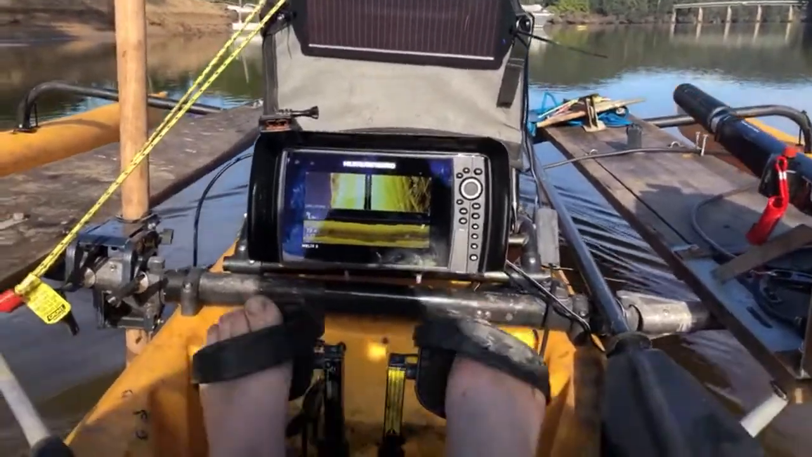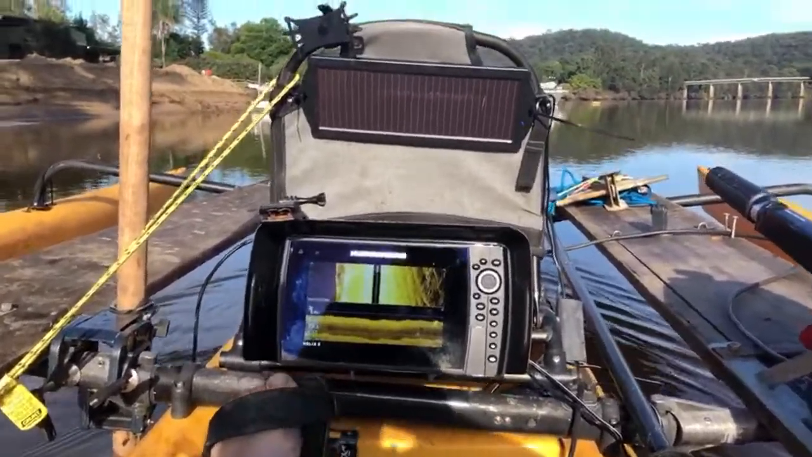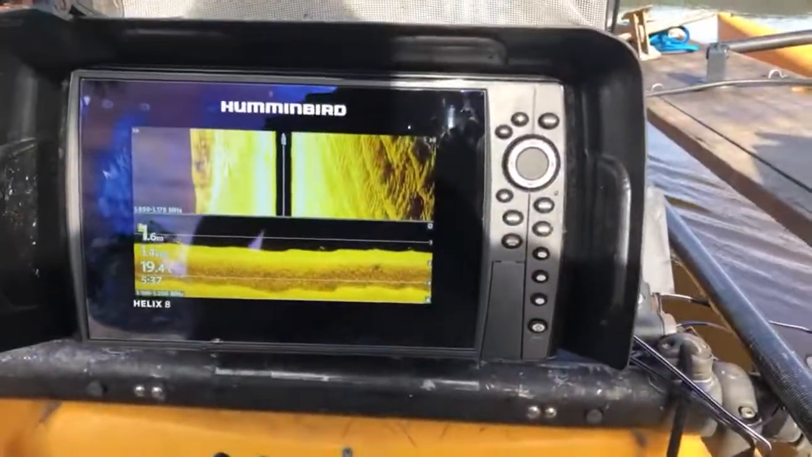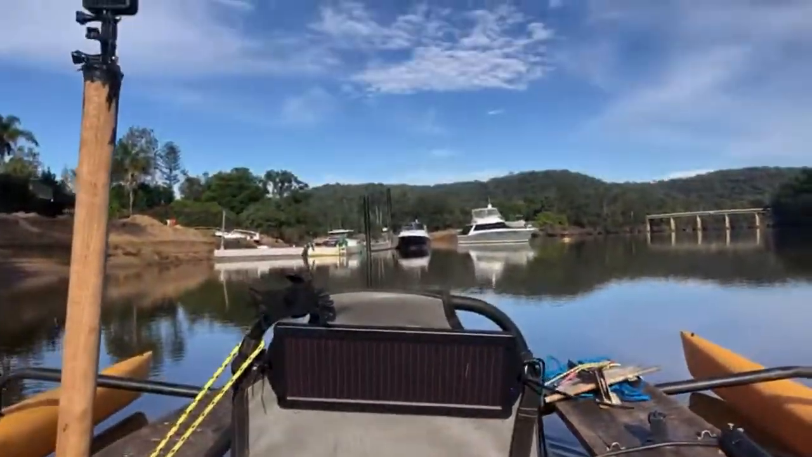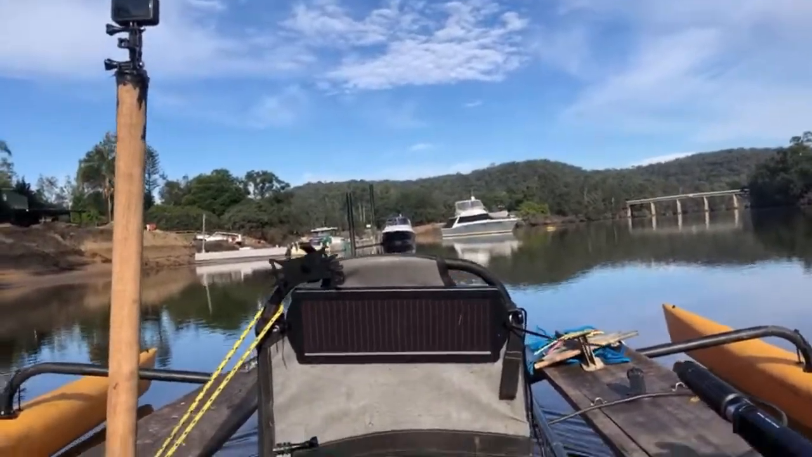So what I'm looking for at the moment is, on the sonar, I did see it on the way down, we're looking for one of these big black wharf poles that got knocked over.